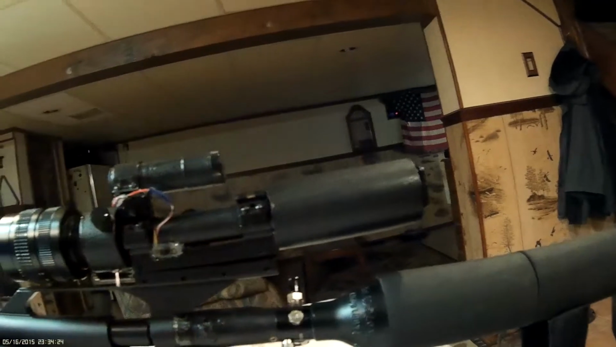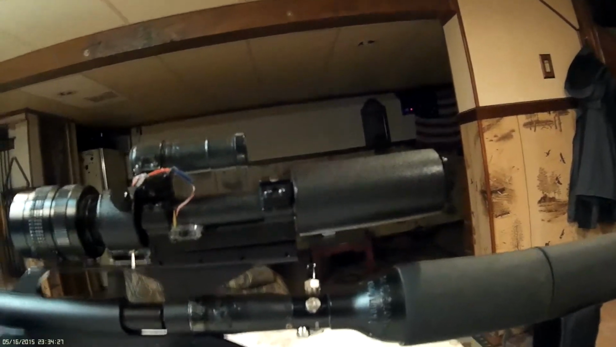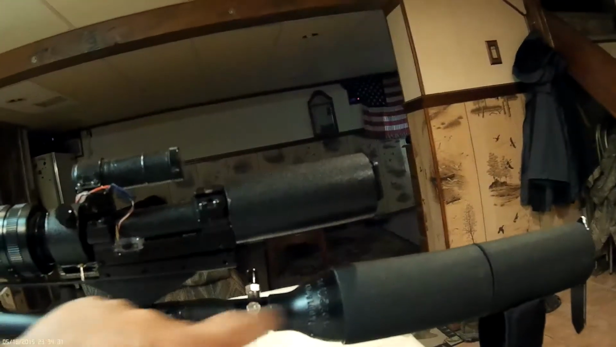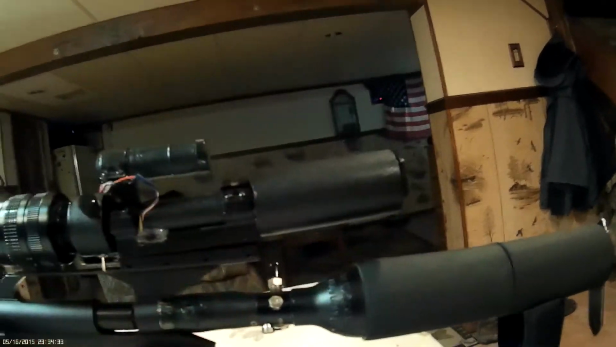Let me rip this off. Very similar to Tony's build, with a little difference. I'll take this tank off so you can see what this really is in here.